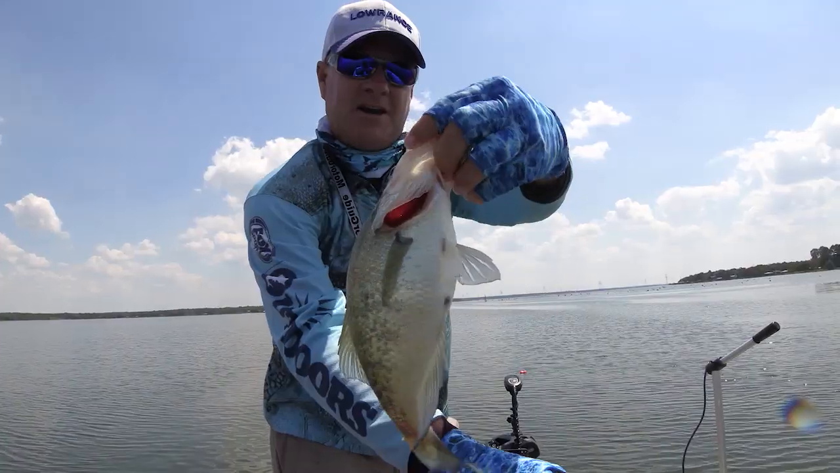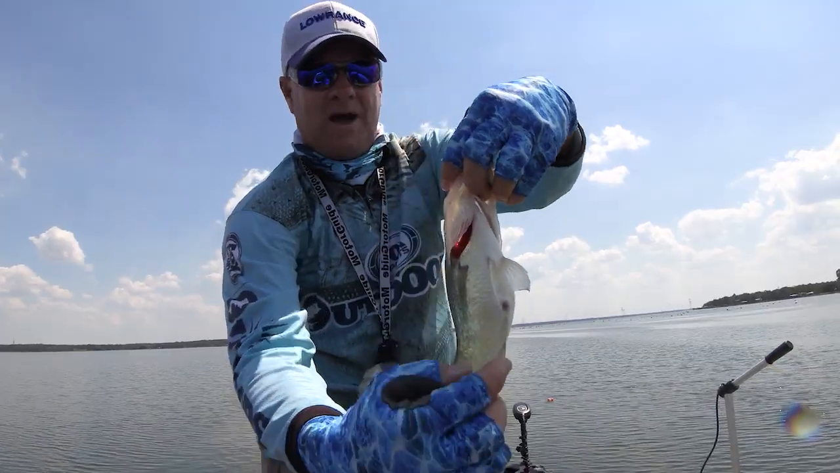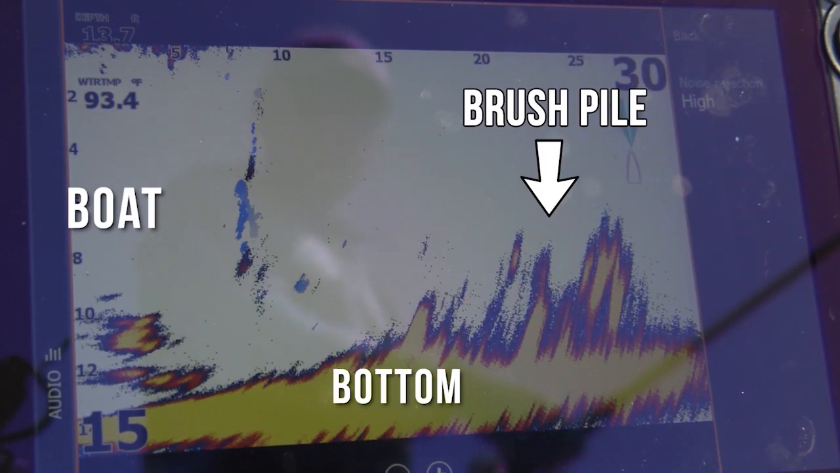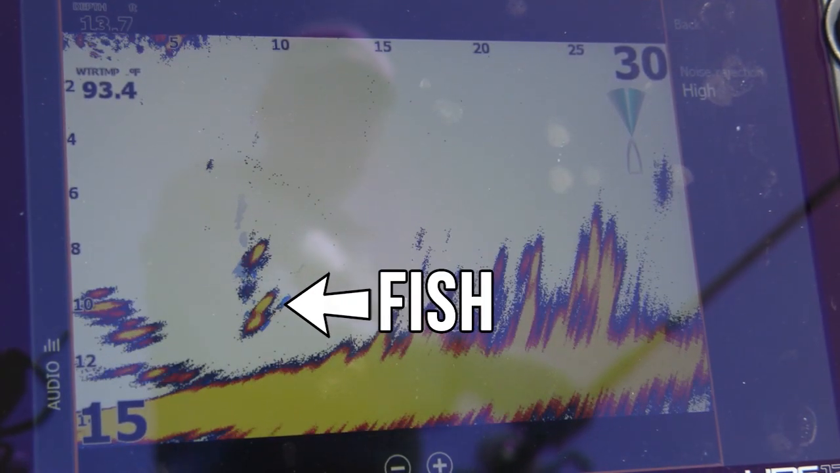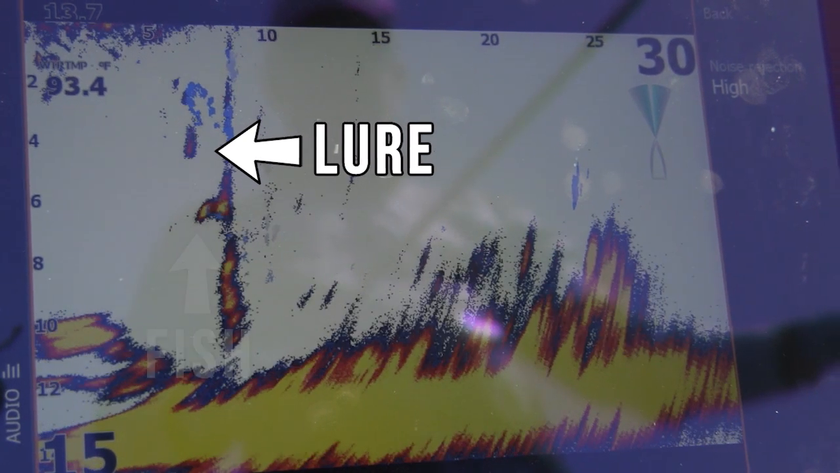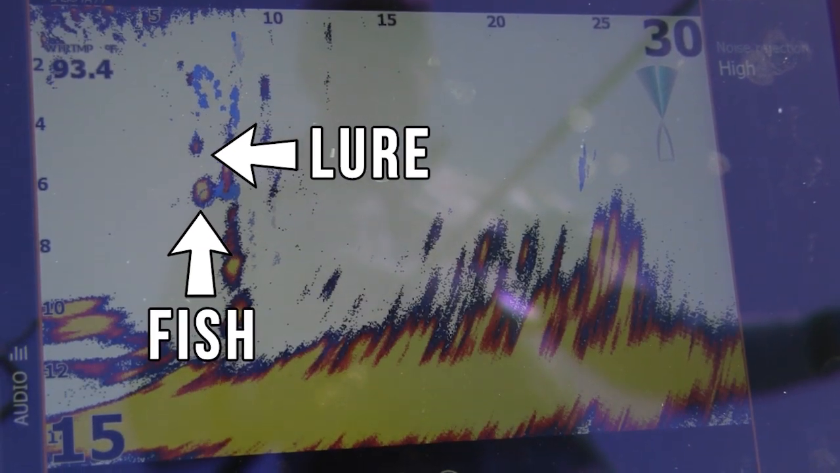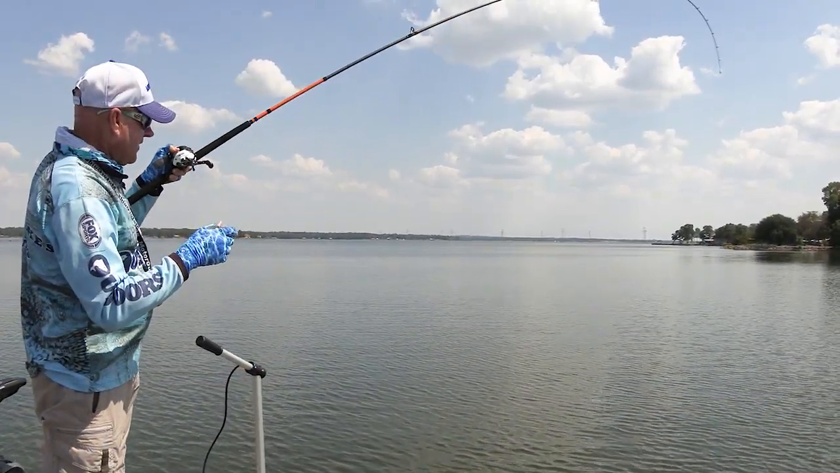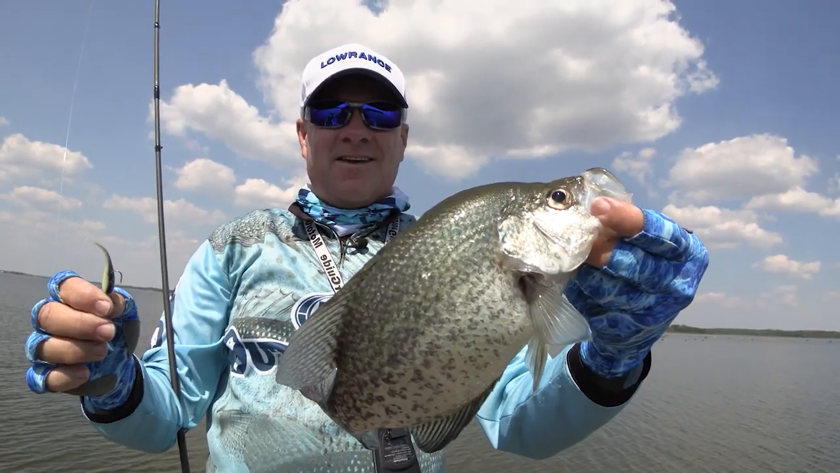I hope you learned something in the last half hour about how to locate these brush piles out in fairly deep water using some of the new gear that's on the market, how to dissect them, how to use these jigging techniques to extract crappie out of them. It's very effective, and it's a fun way to catch them. I hope you enjoyed our first ever trip in many years to Lake Limestone in Texas.